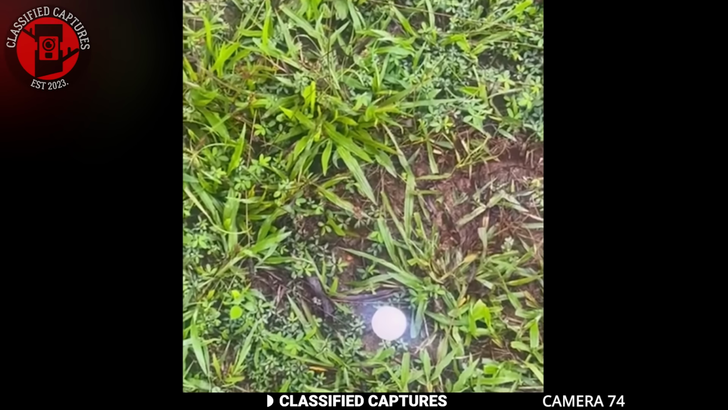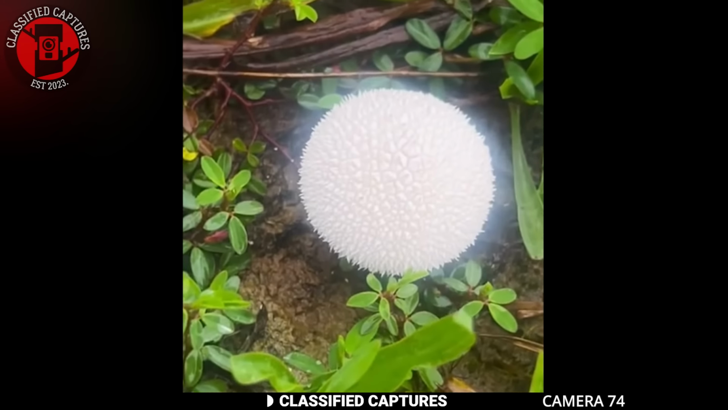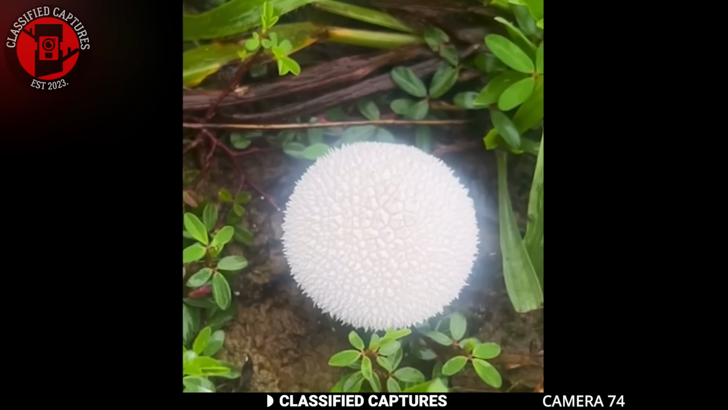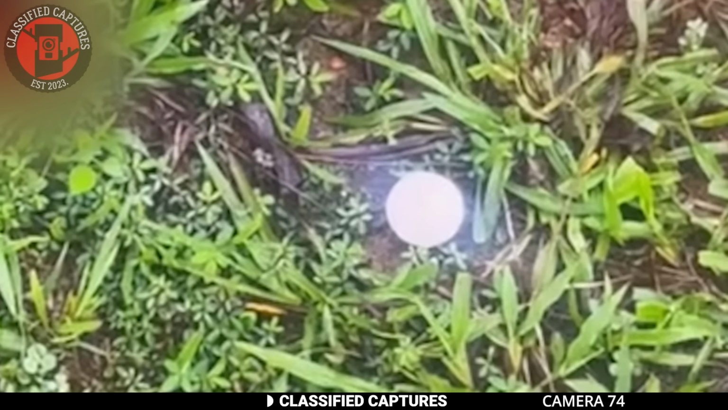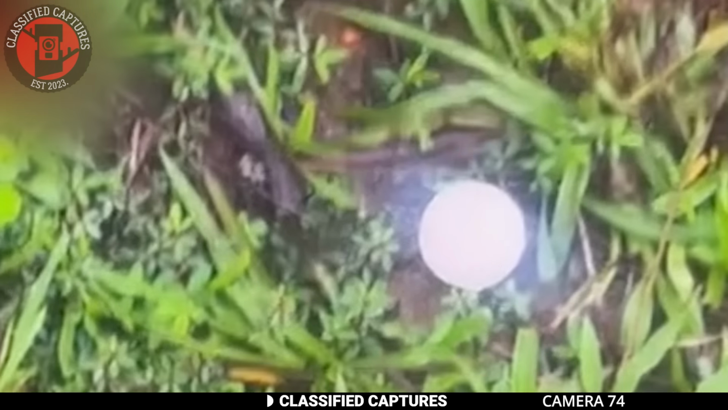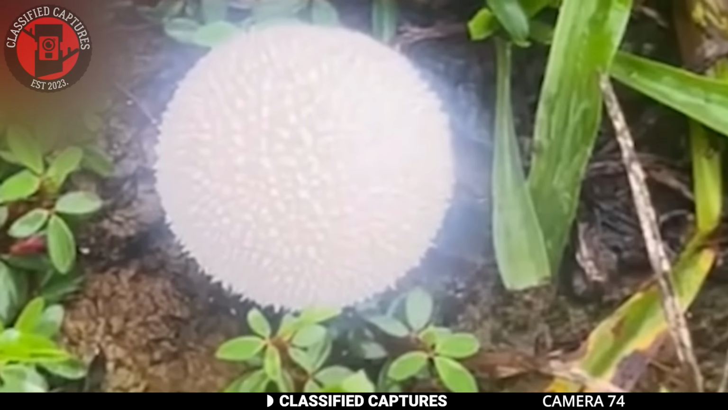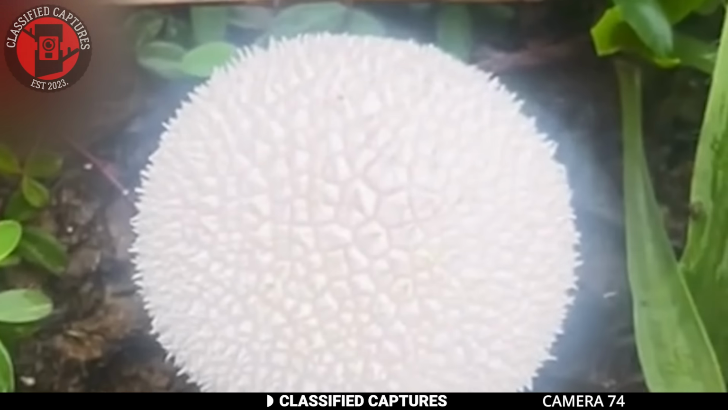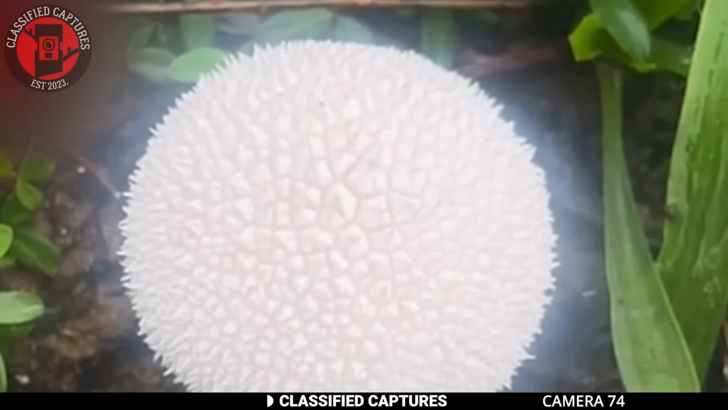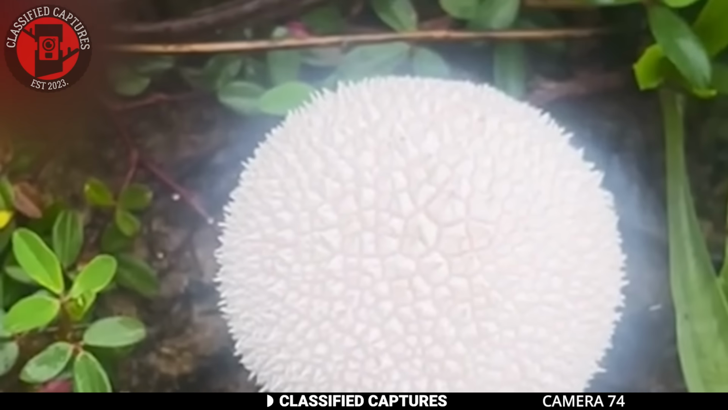A woman was on her way home when this caught her eye on the ground. It was a small, white, round object with a rough, uneven texture and a faint, eerie glow around it. The object didn't look like any rock or regular mushroom she'd ever seen, so she was left wondering what exactly it was. Was it some rare type of fungus, or maybe something entirely different, like a mysterious mineral or otherworldly substance? What do you think she stumbled upon?